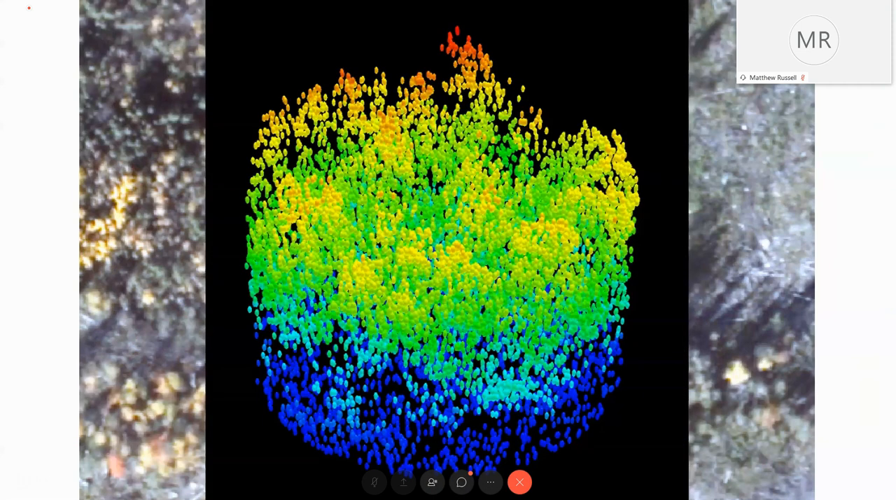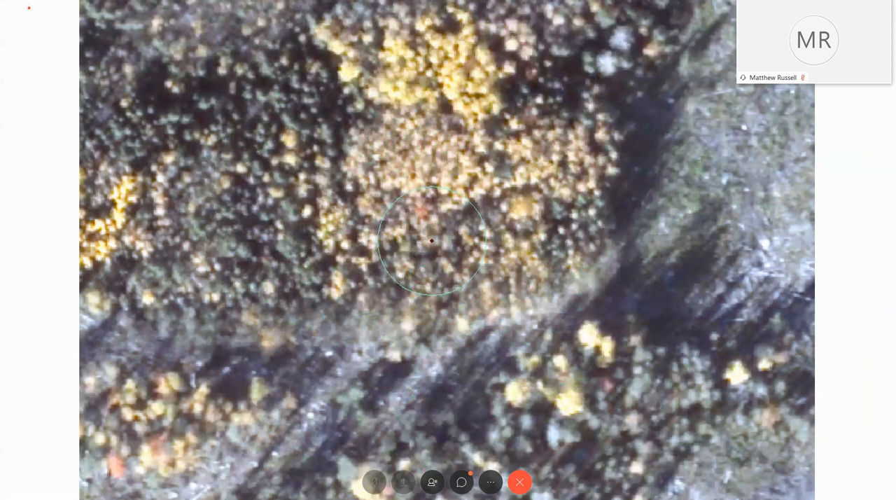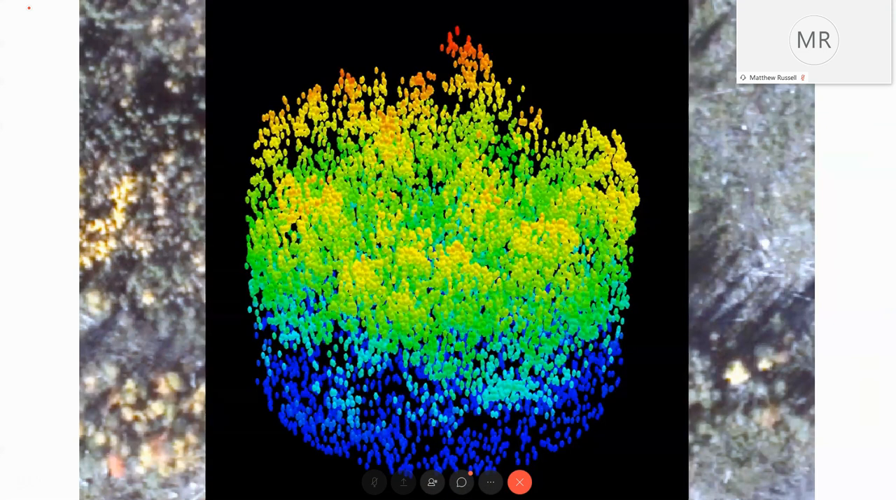So for instance, this is the plot center. This is the actual outline of the plot within the aerial photography, the 30 centimeter CIR, and this is the actual LiDAR data clipped to that 10th acre plot.